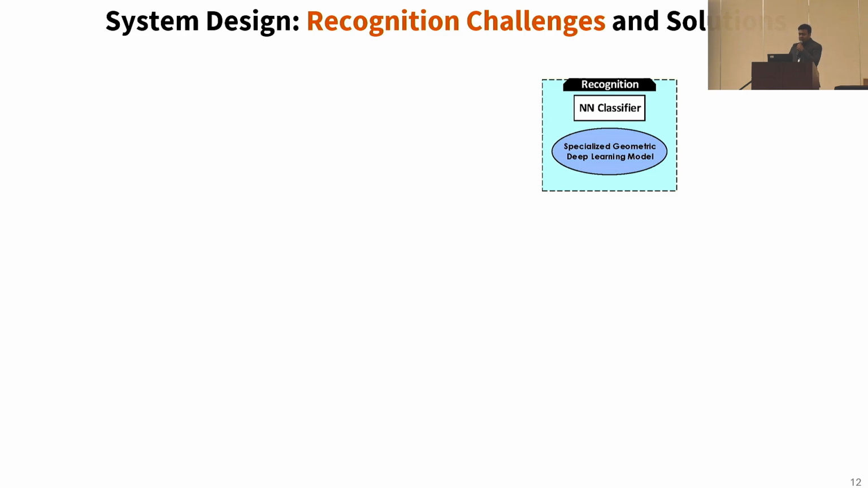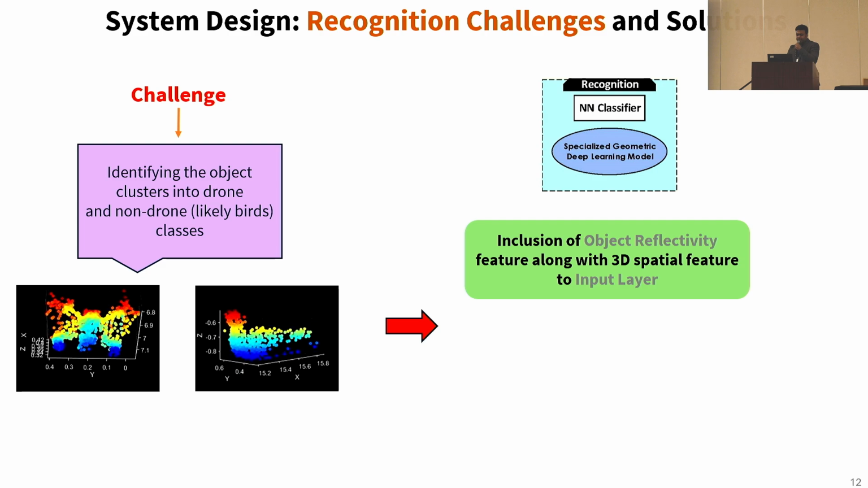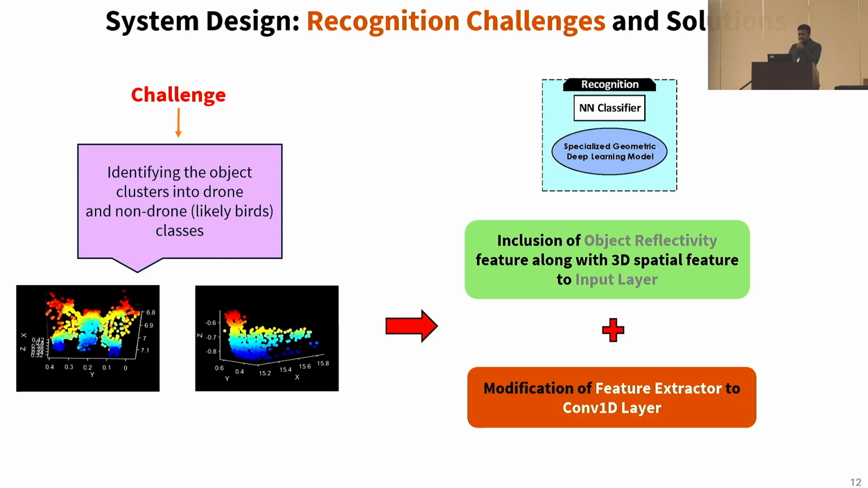Then comes the challenge for the classification. Here the challenge is to classify that flying object, whether it is drone or non-drone. In our case, that is bird. So we used modified PointNet as the neural network classifier with 4-dimensional input layer, where the spatial data is there as X, Y, Z, and the additional information is the reflectivity of the object. And then as feature extractor, we have used convolutional 1-dimensional layer.